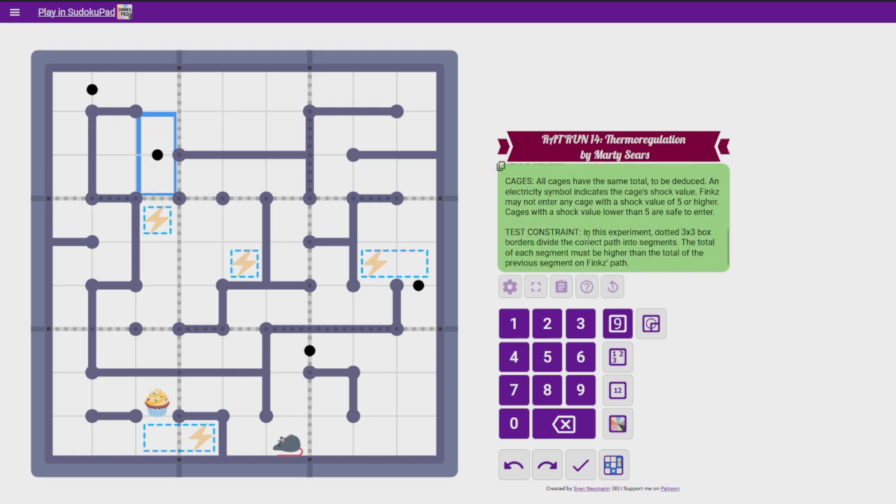Easy enough. Cages. All cages have the same total to be deduced. An electricity symbol indicates the cage's shock value. Finks may not enter any cage with a shock value of 5 or higher. Cages with a shock value lower than 5 are safe to enter. So first off, all of these cages have the same total.